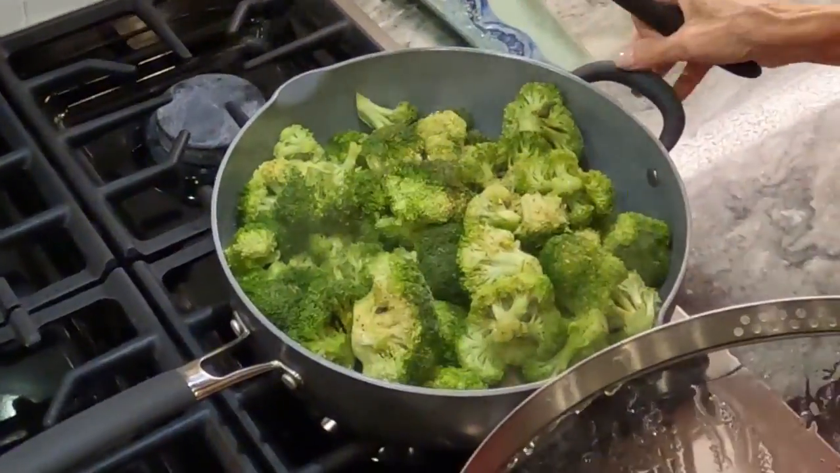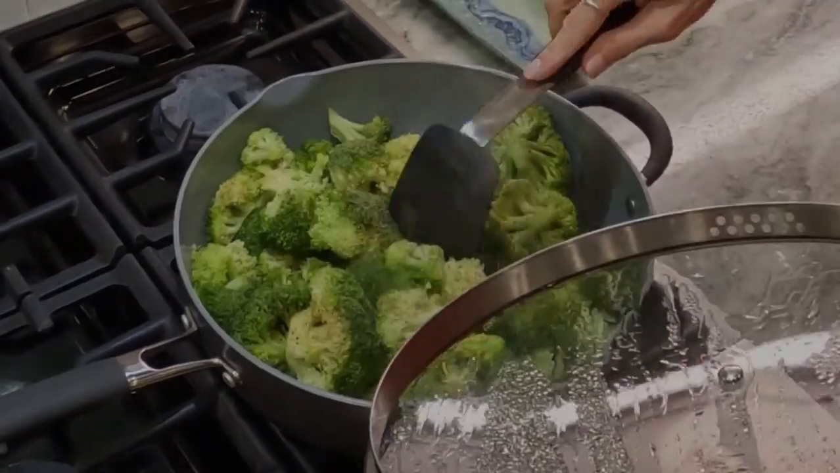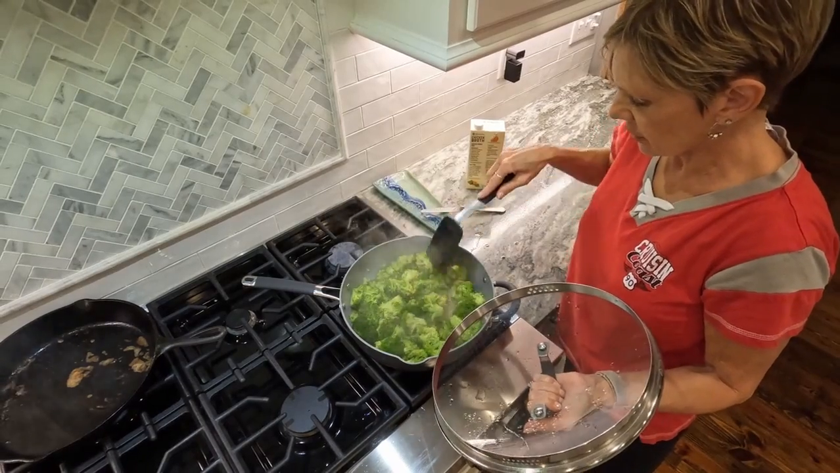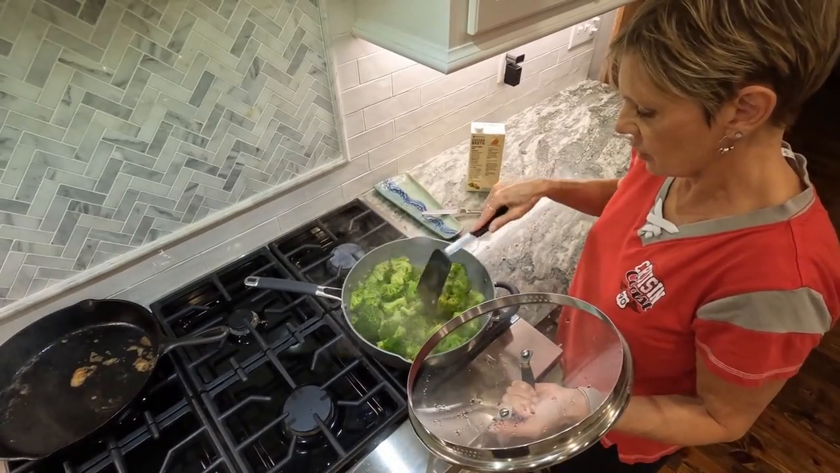Okay, so this is looking good. Just going to move it around a little bit. It's about done. Just cooked it down. It's looking good. So I'm actually going to cut it off and let it finish steaming without the heat.